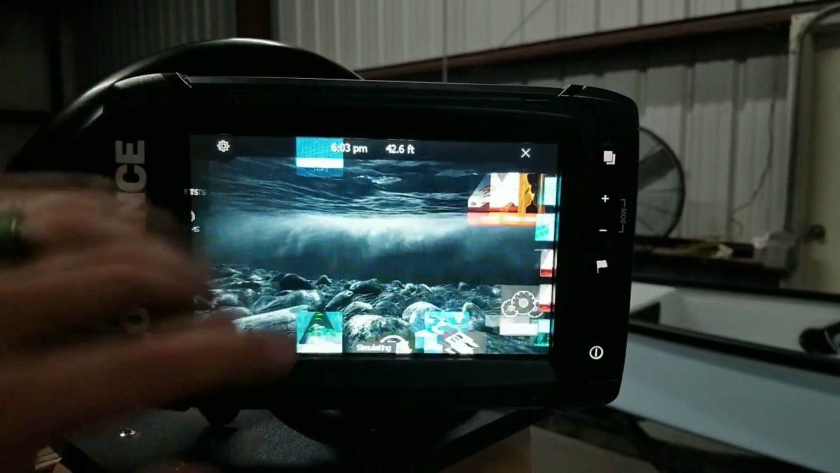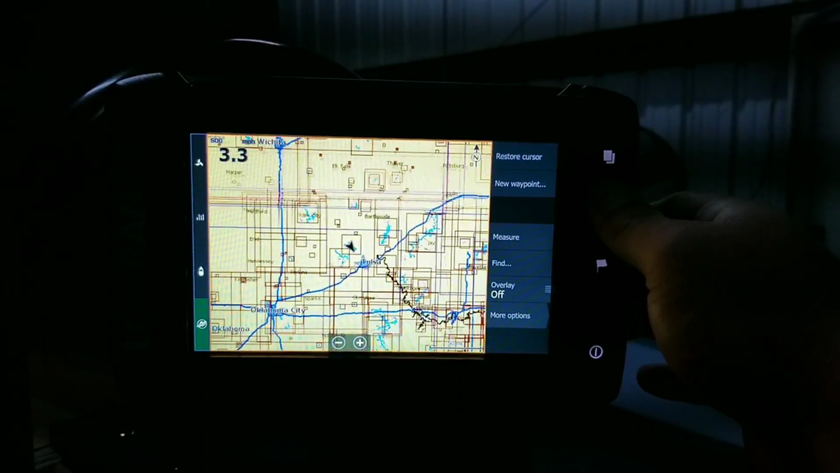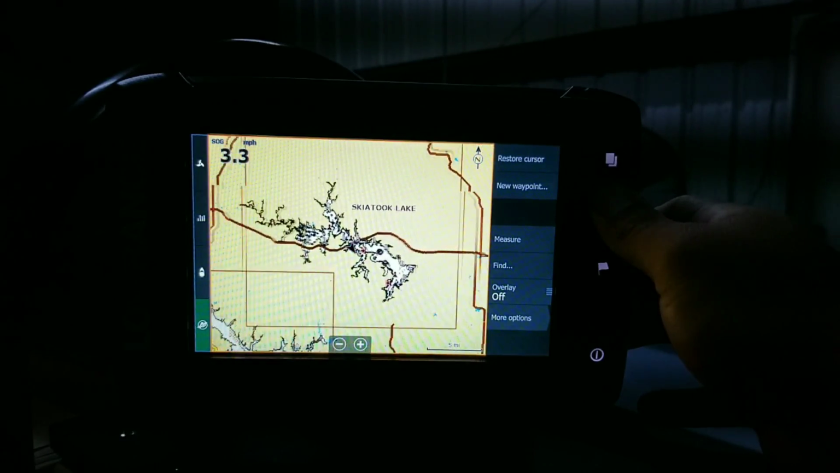Coming into it on charts, let's take a look. All right, we're going to zoom in to the lake they've got us on.